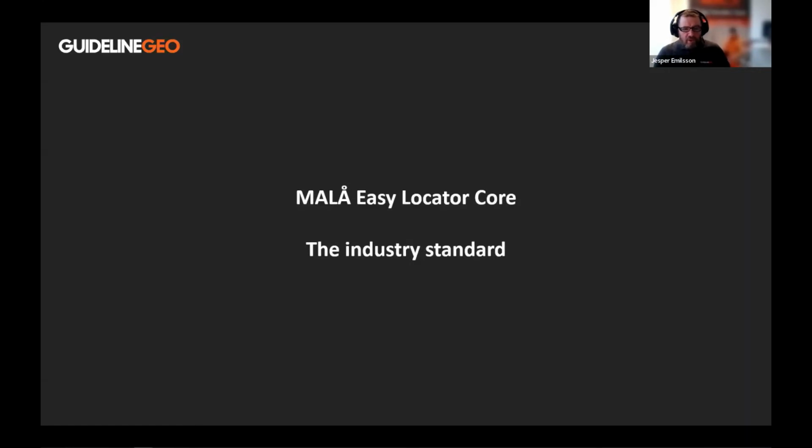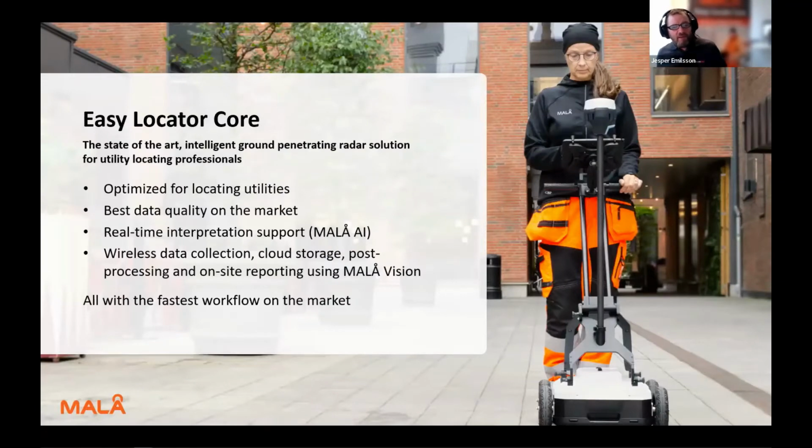So when we started off with the MALÅ Easy Locator product family in 2003, we focused on trying to make an industry standard for utility locating. This is the last member of this family, and this is a bit of a revolution, even though the background and the idea behind it is the same. We want to build the state-of-the-art intelligent ground penetrating radar solution for utility locating professionals, optimized for locating utilities. We have always had good data quality, and this is not an exception. It has exceptionally good data quality.